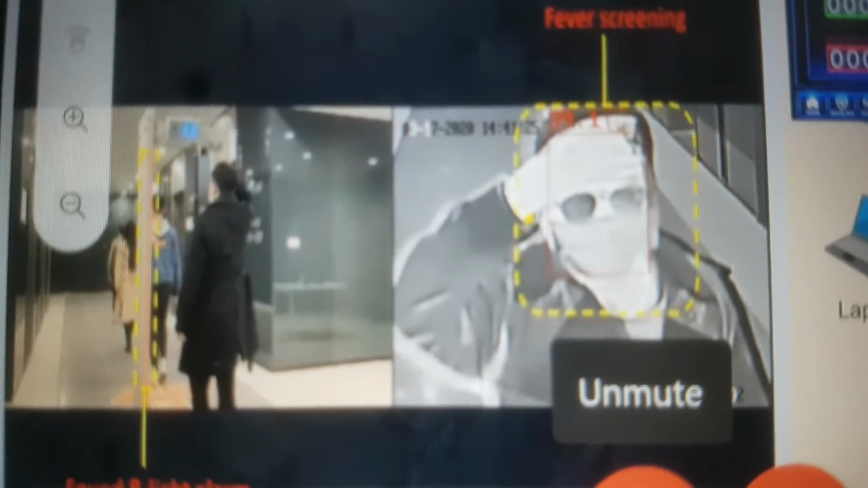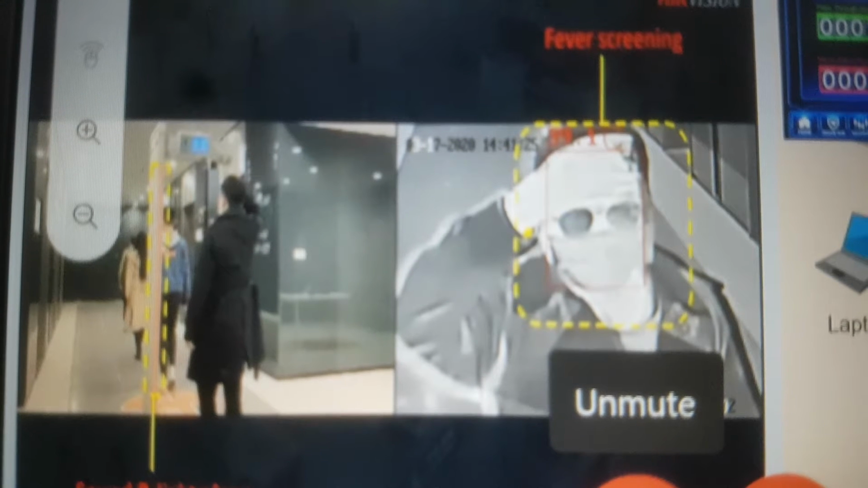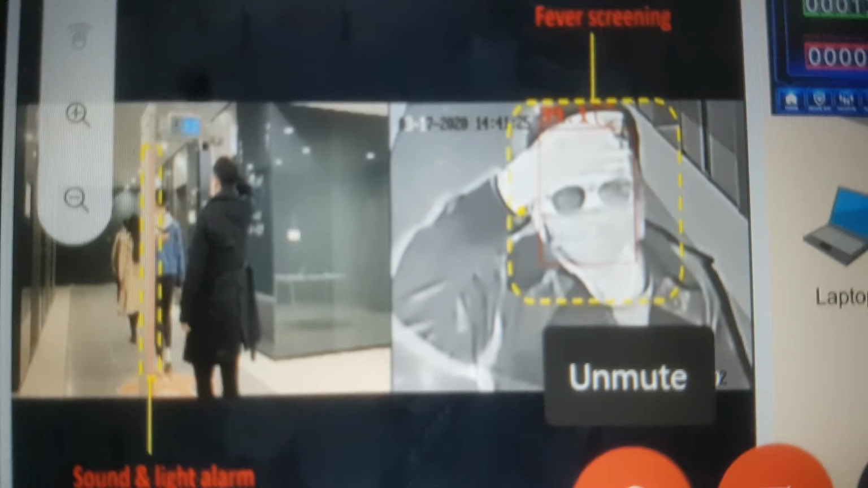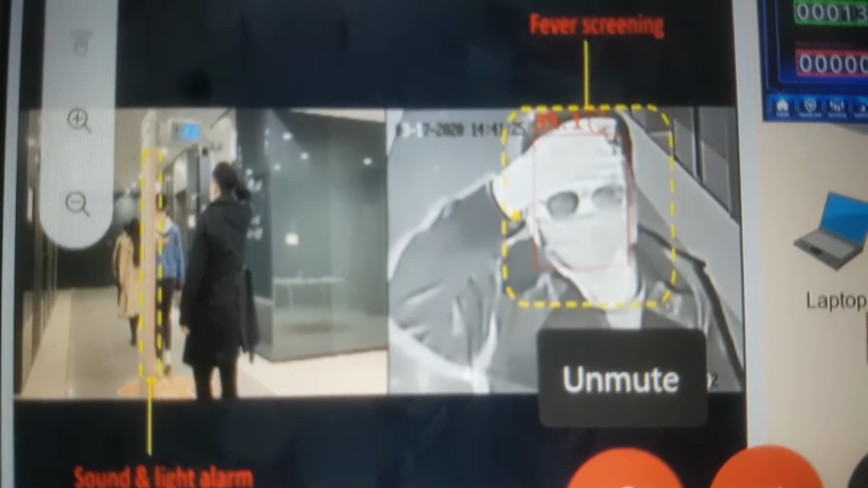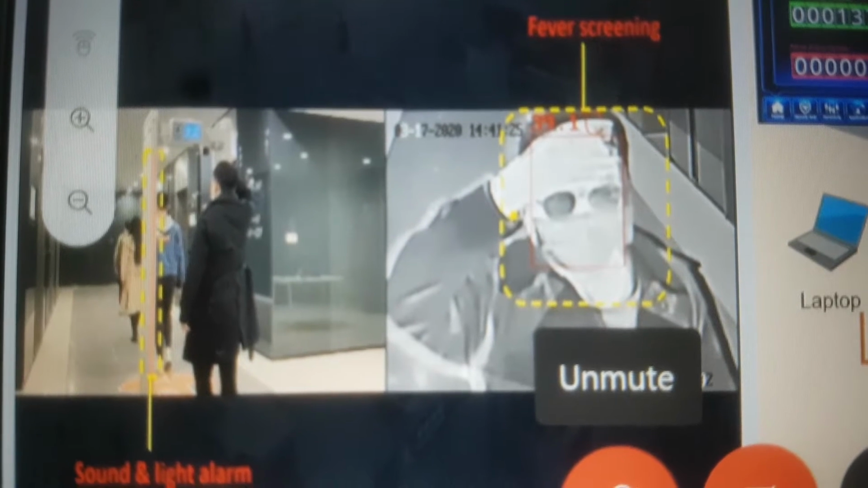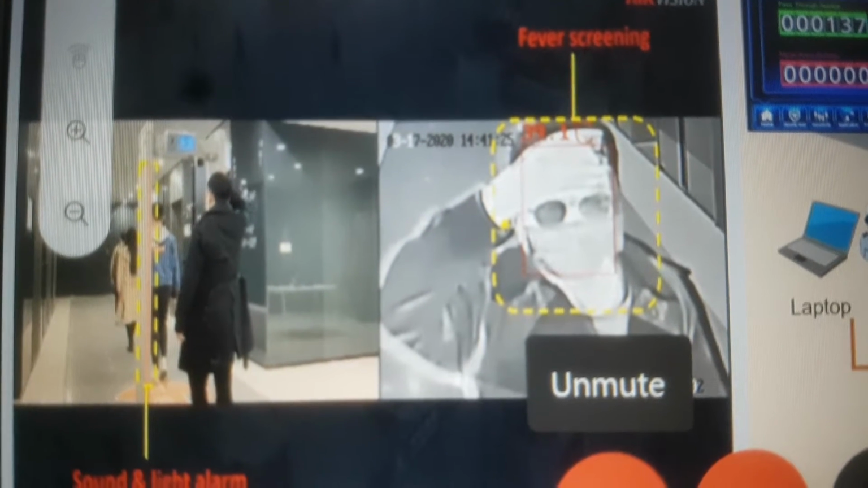So this is the solution we can provide for the DFMD. And we have 18 independent detection zones. That means we can classify this DFMD zone-wise. For example, if a person is carrying metal in his right pocket, only the right indication will turn red, so that we will know he's carrying something on the right side. The standard measurement range is 1.5 meters, along with a person height of 1.85 meters.